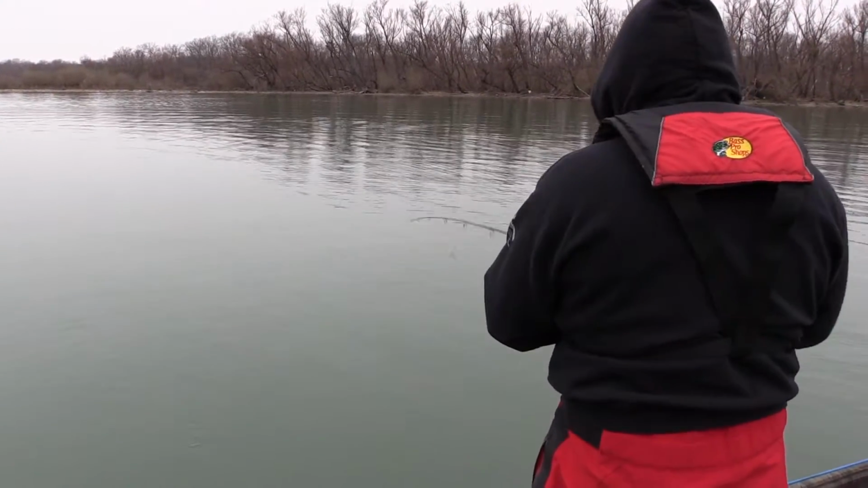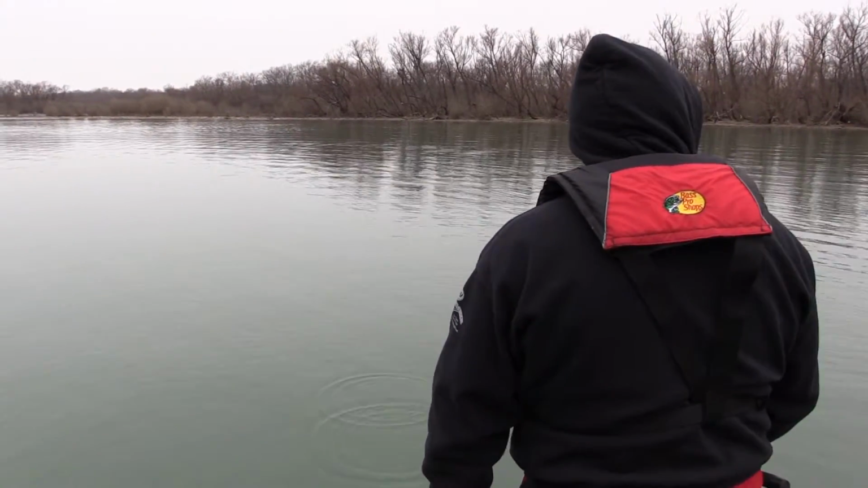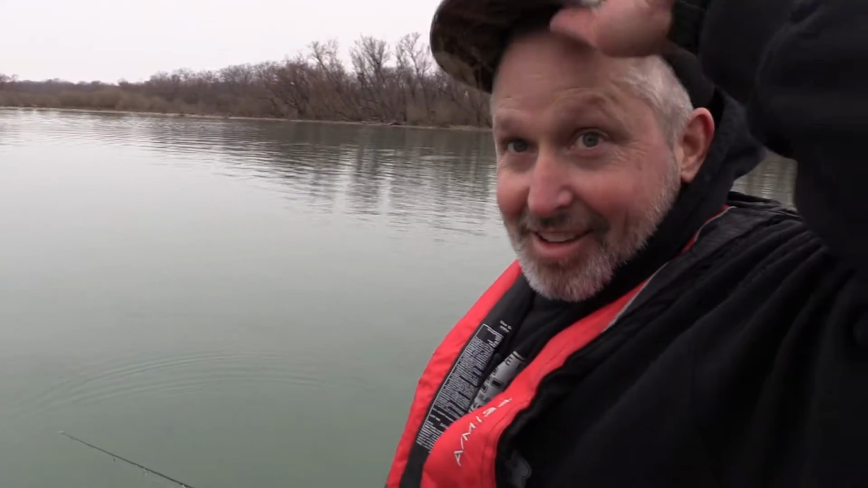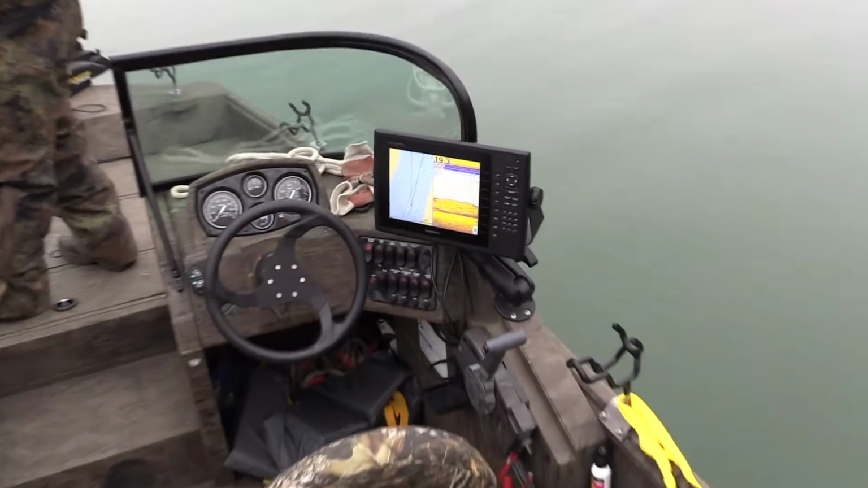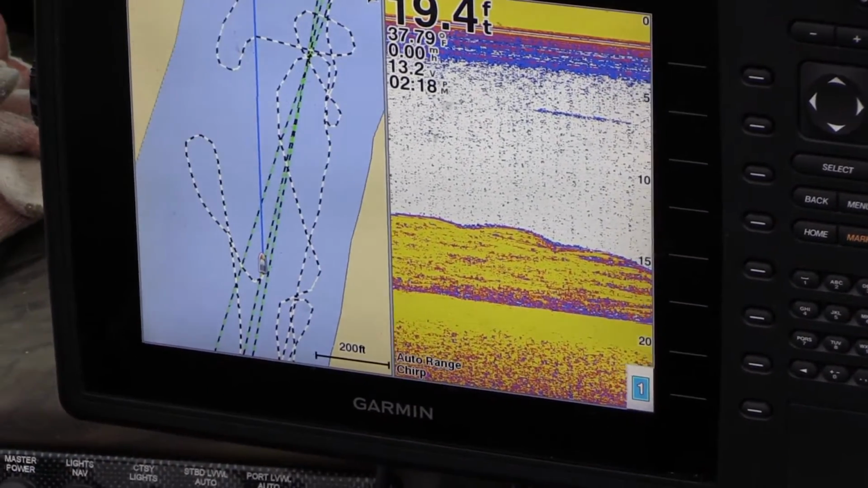Oh my God, we're right on top of them. Come on. Look at that locator right now. Look at the Garmin. I don't know which way they're going, what they're doing, but there's a bunch of them down there.